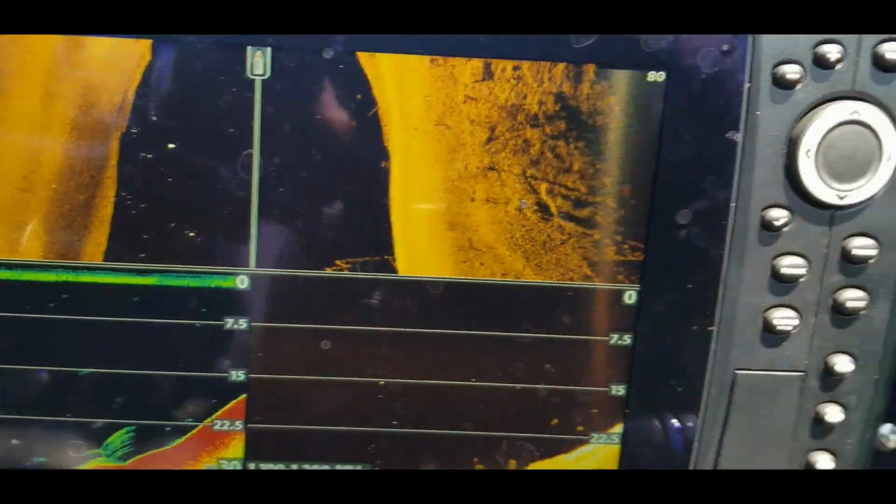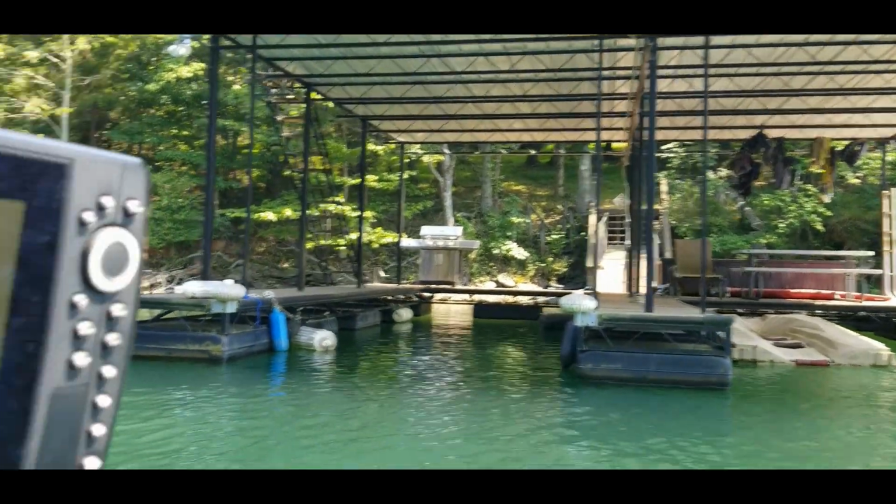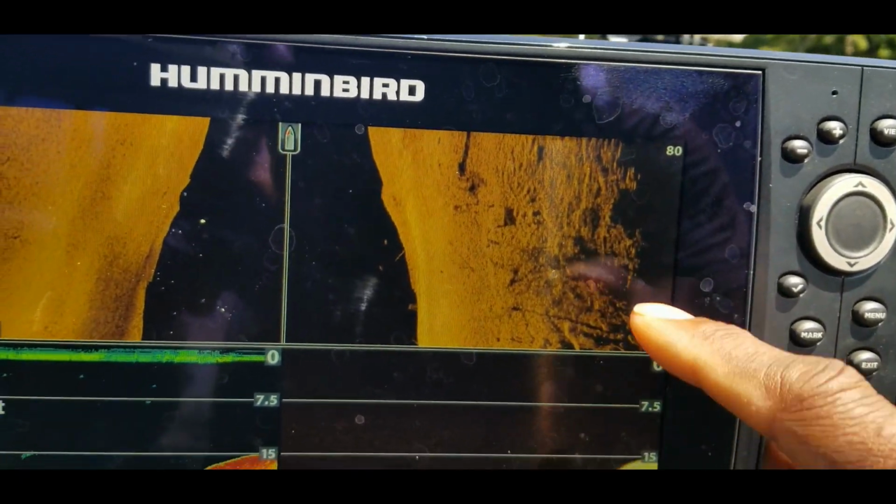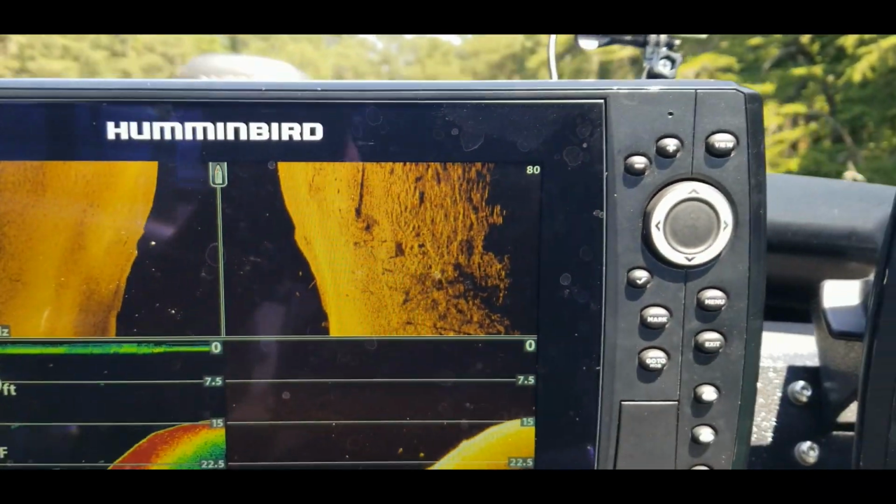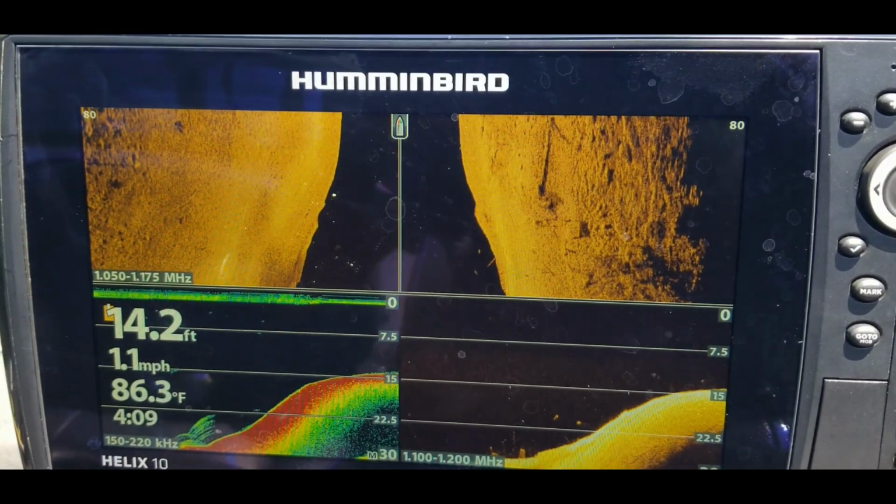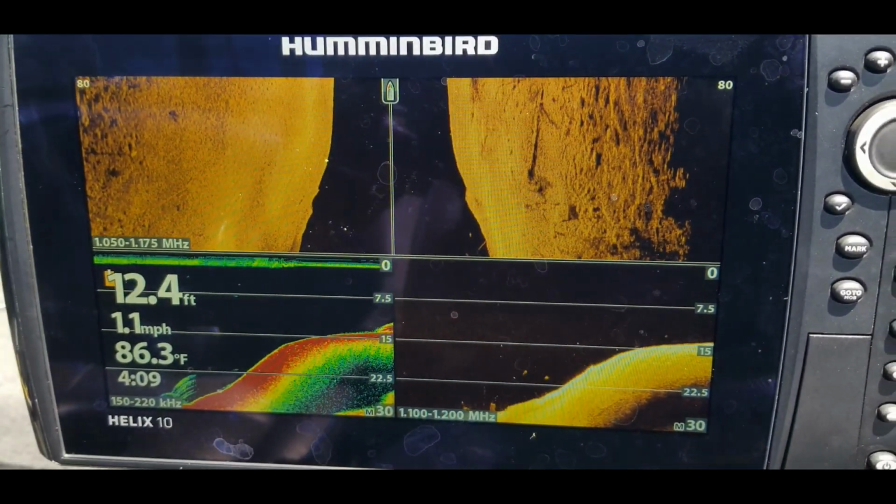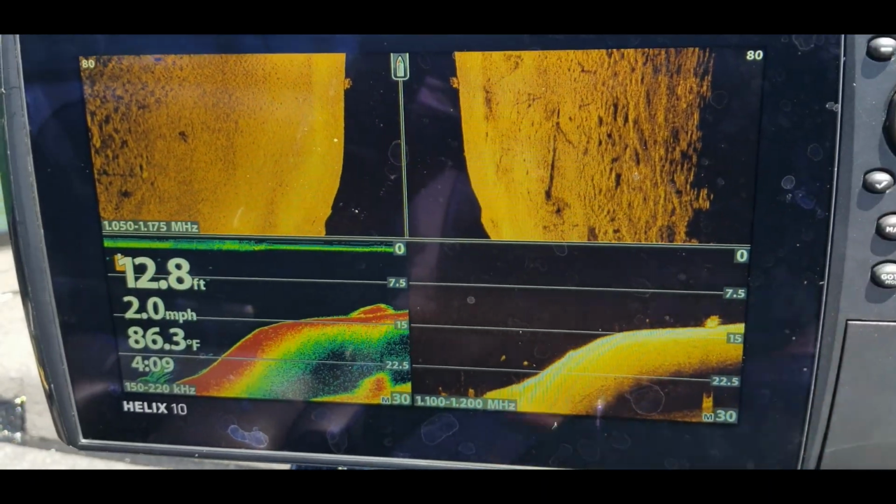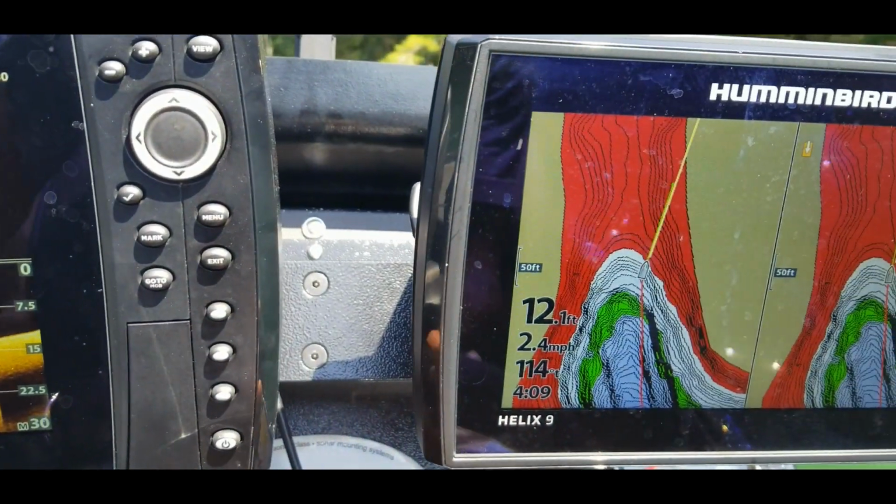All right, and we're right next to another dock right here, and you can see that there was some laydowns and some good structure and cover under there for those fish. Just gonna ease on back here, turn around and head back out of this area. Again, all I really wanted to do was just get back here and scan this.